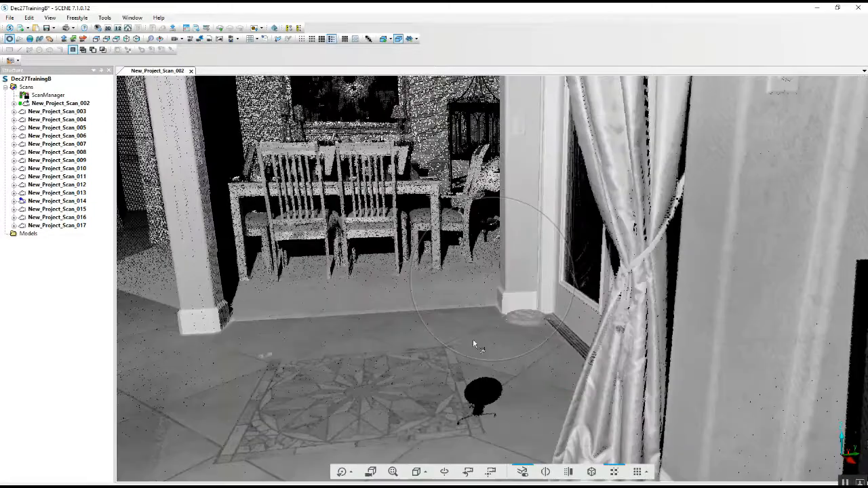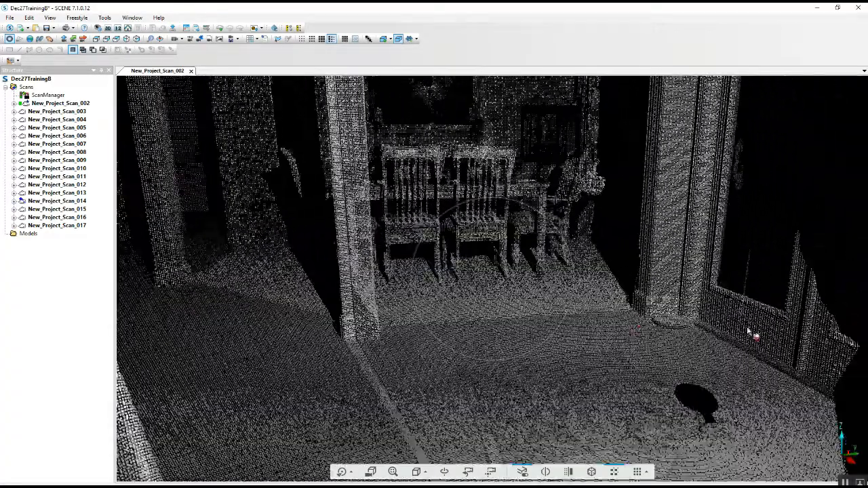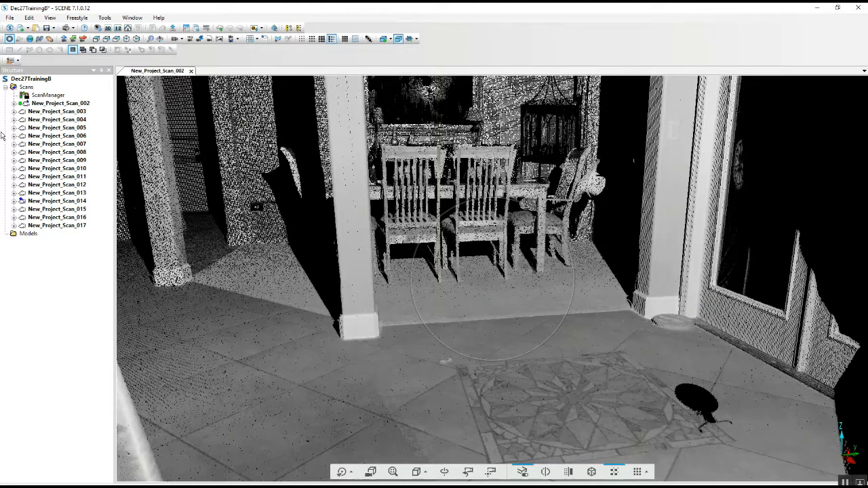It's going to leave a hole because we don't have a secondary scan position to look back on it this way. But as we progressively go through our scan project, if we were to open all of these scans up, this would not be a hole because you would have scan positions from other areas in the house that put points right on top of this area, and therefore you wouldn't see as big of a hole in the floor.